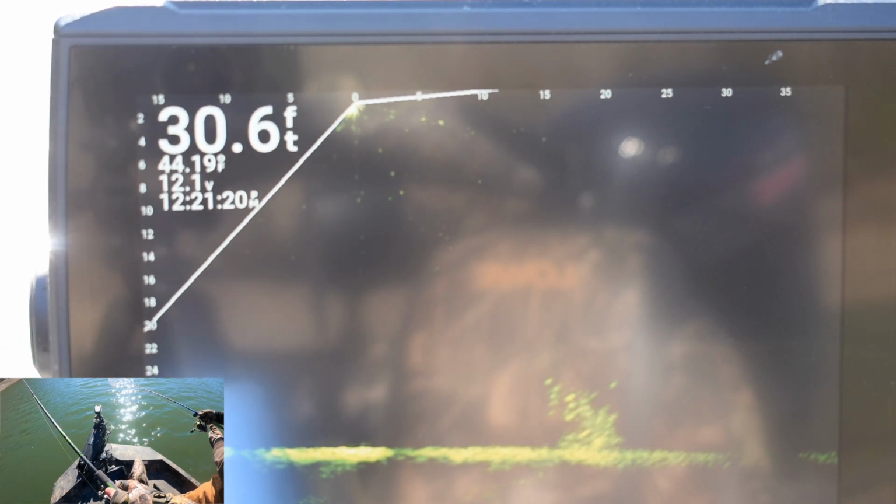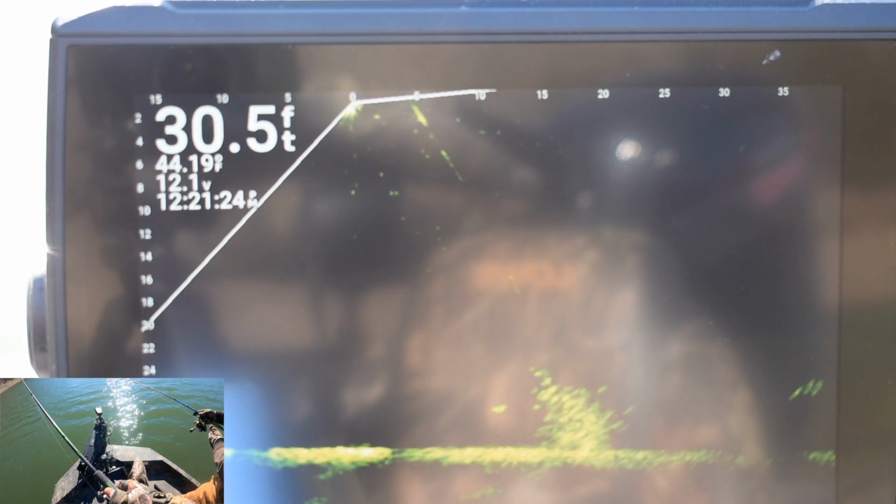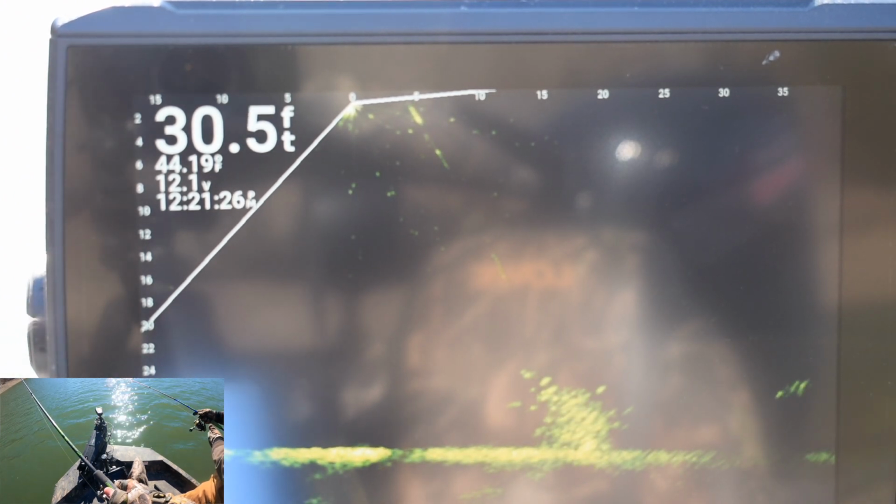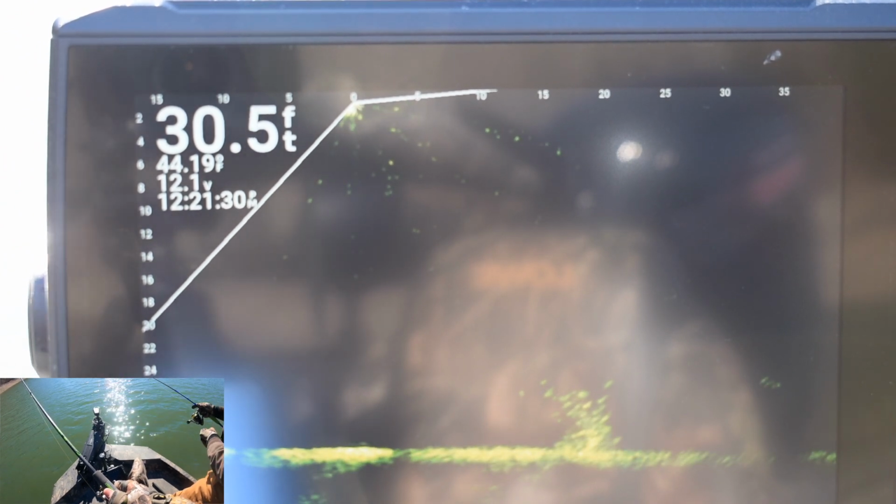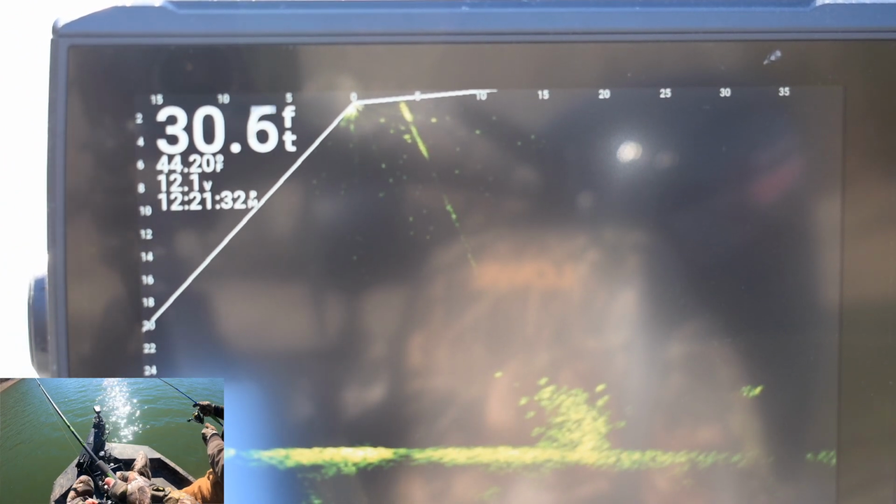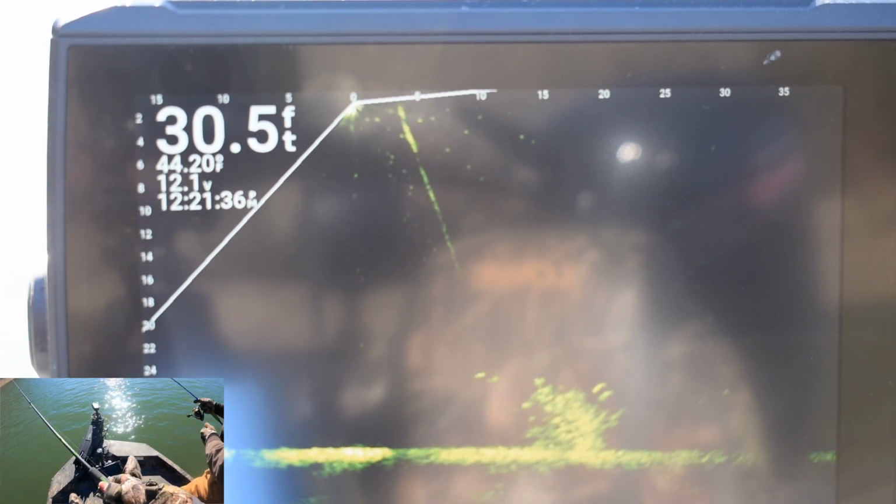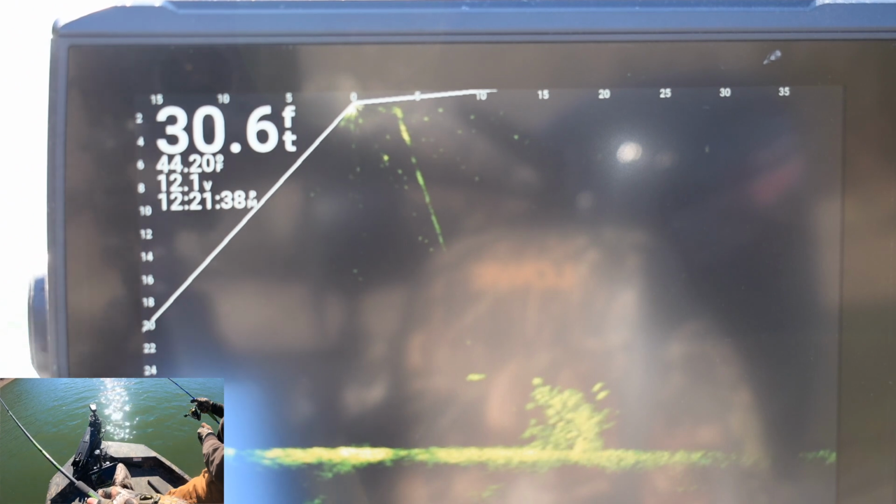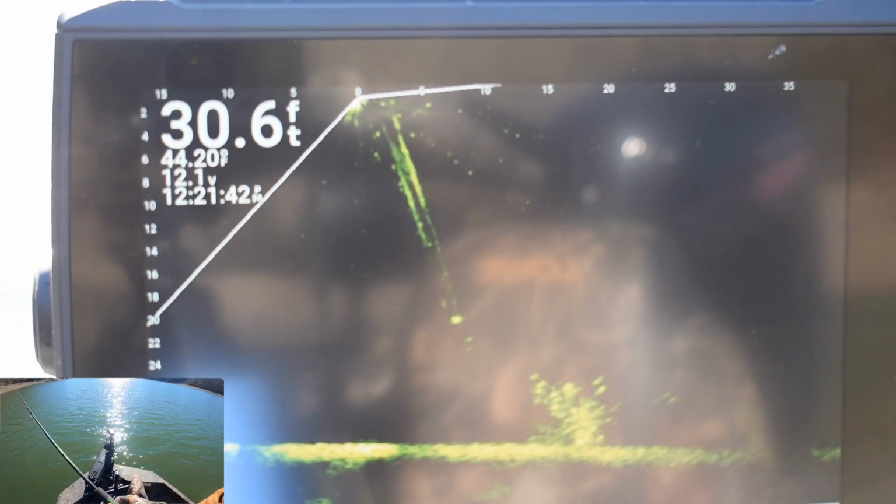Come up just a little bit. Here he comes, here he comes. Come up a little higher. Come up a little higher. He dipped away from it. Here comes another one. Is he gonna hit it? Yeah, he hit it. Oh.